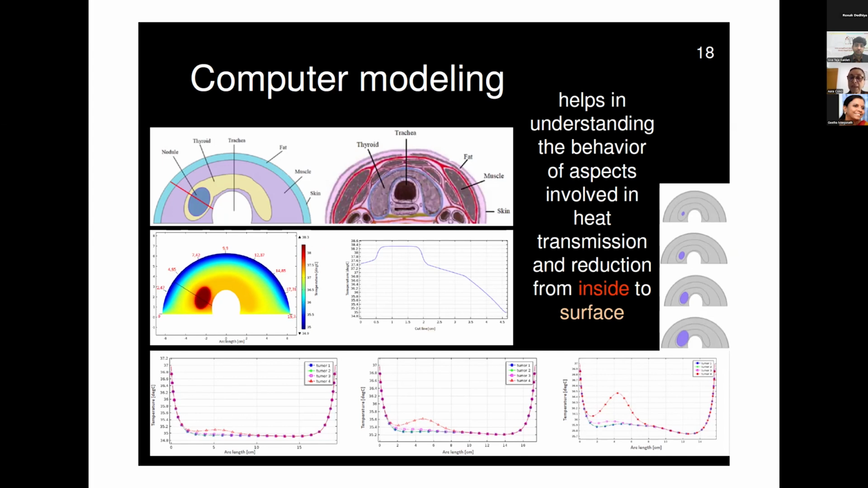If you want to see how big it is, for instance, you can see that this produces some difference in the surface. This difference in the surface, of course, is related to a lot of parameters, but you can see that there is some difference. But this difference is sometimes very particular to that person.